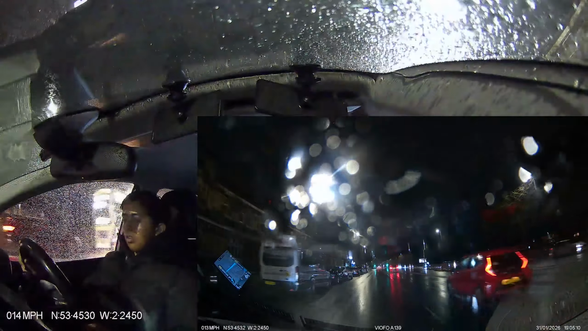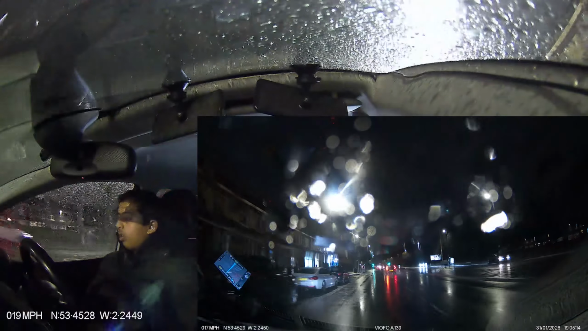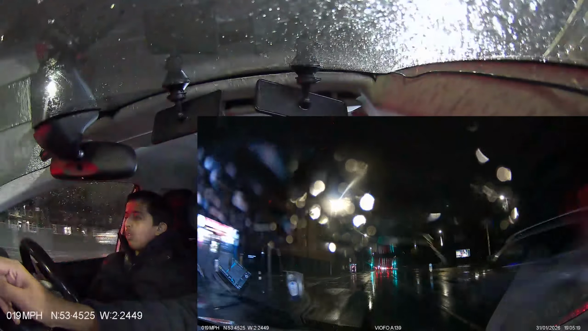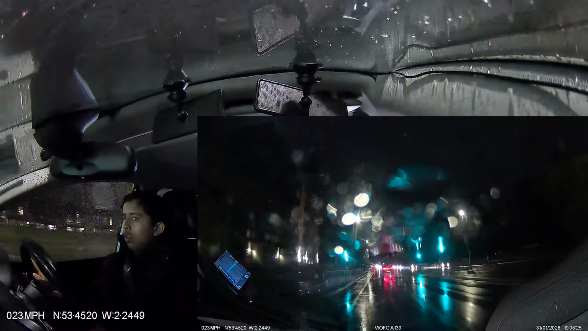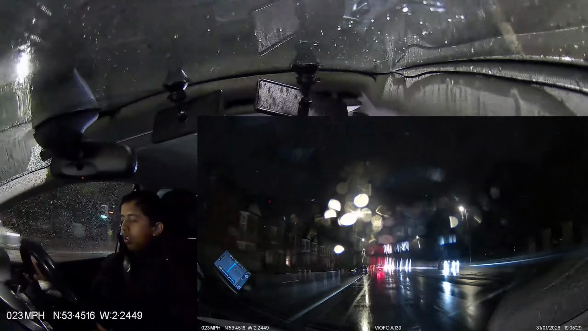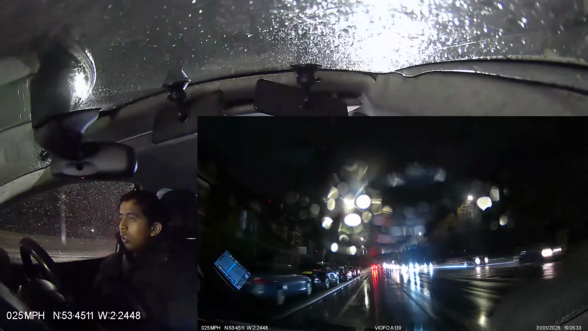Now, what is the road speed? 30. Mirror, get on with it. Now, three quarters of a mile, what is happening? Turn right and then left. Did you open the wiper button? Can you move? 30 speed, not 26 speed. I'm at 27. Not good. It needs to be 30.